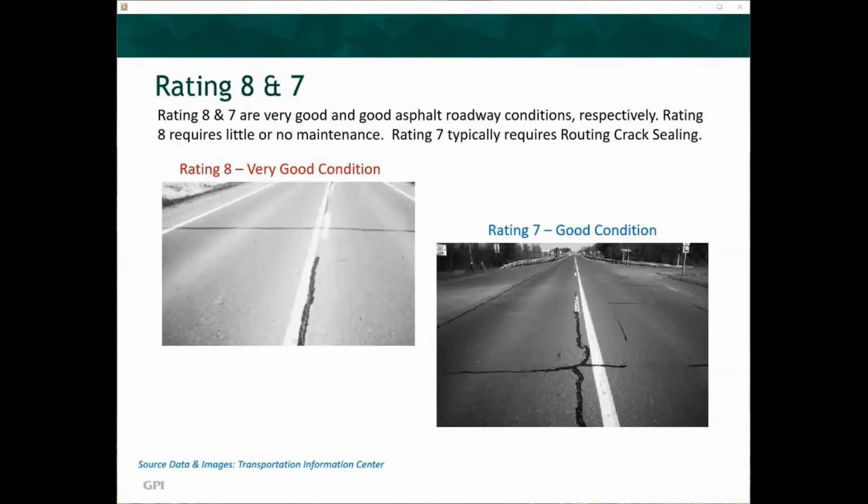Ratings 8 and 7 are very good and good asphalt roadway conditions, respectively. Rating 8 requires little or no maintenance. Rating 7 typically requires routine crack sealing. These ratings are the initial stages of deformation and stress and require minimal maintenance and almost always do not require replacement.